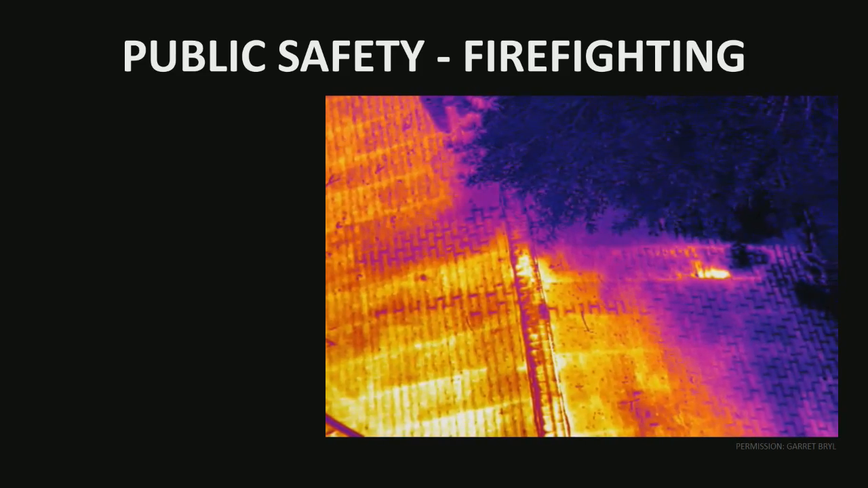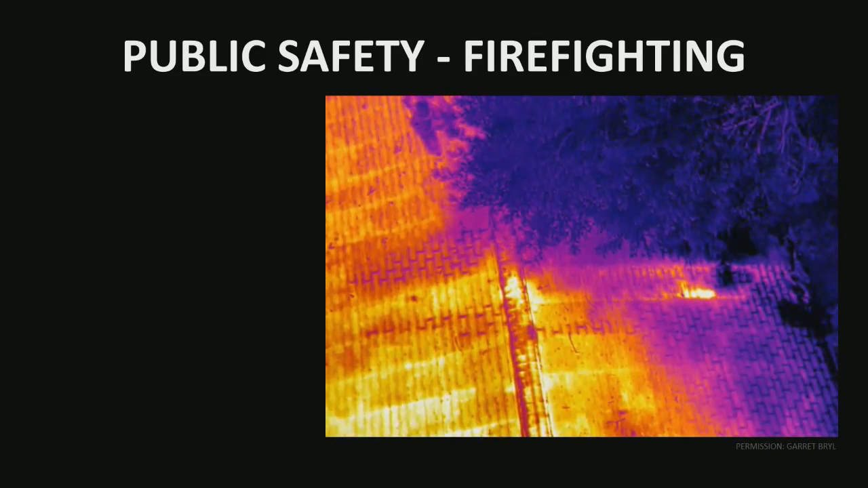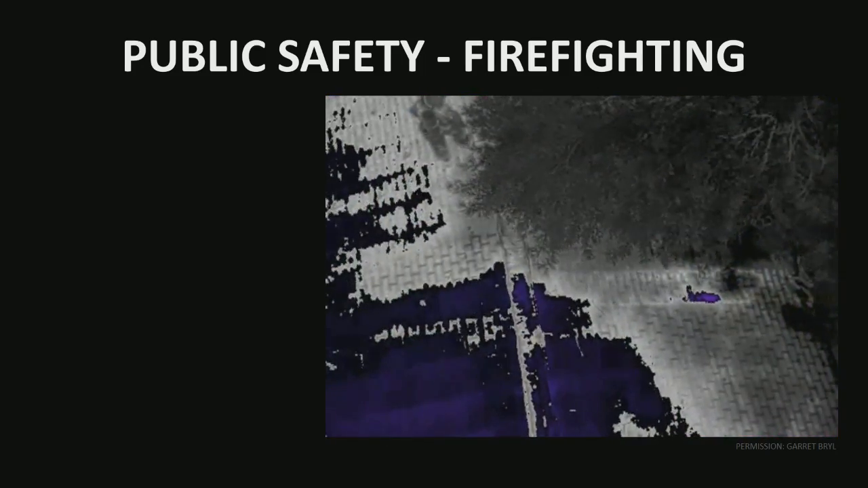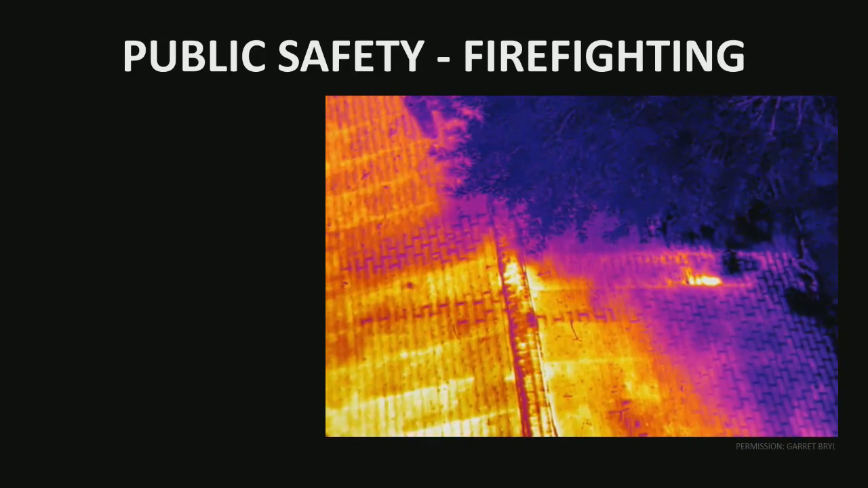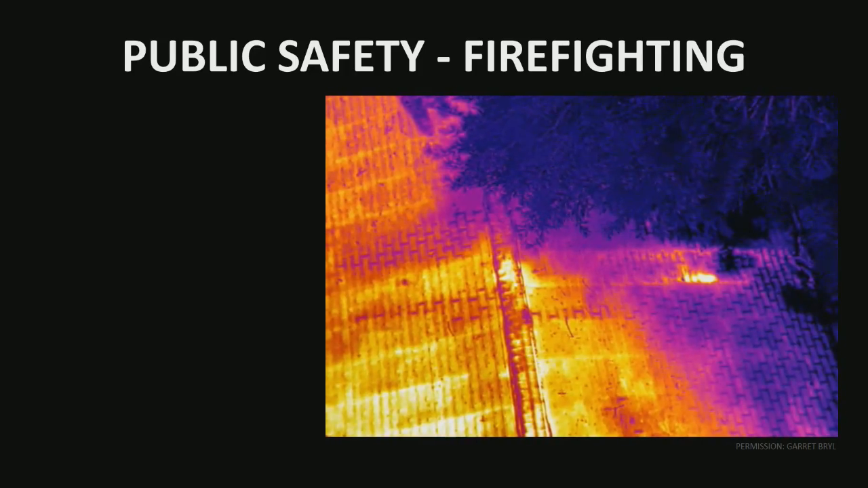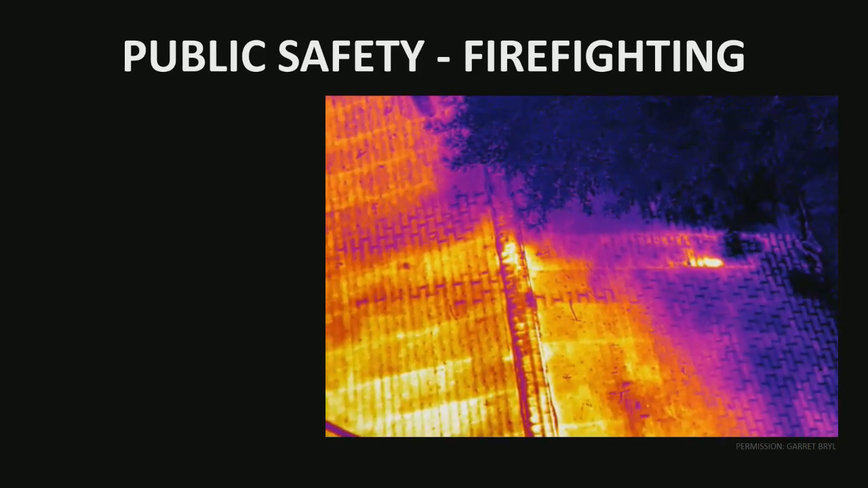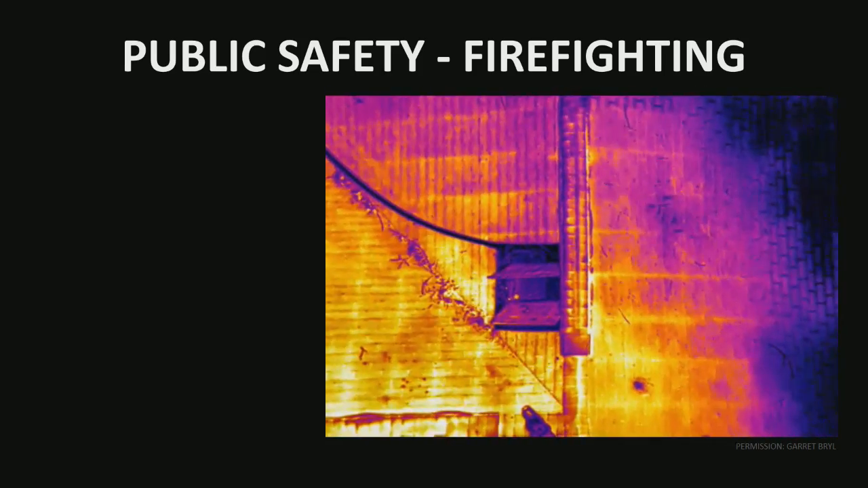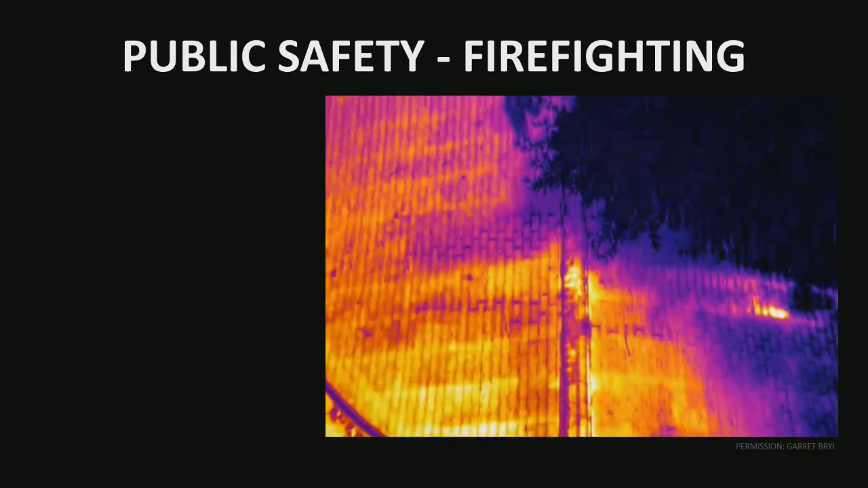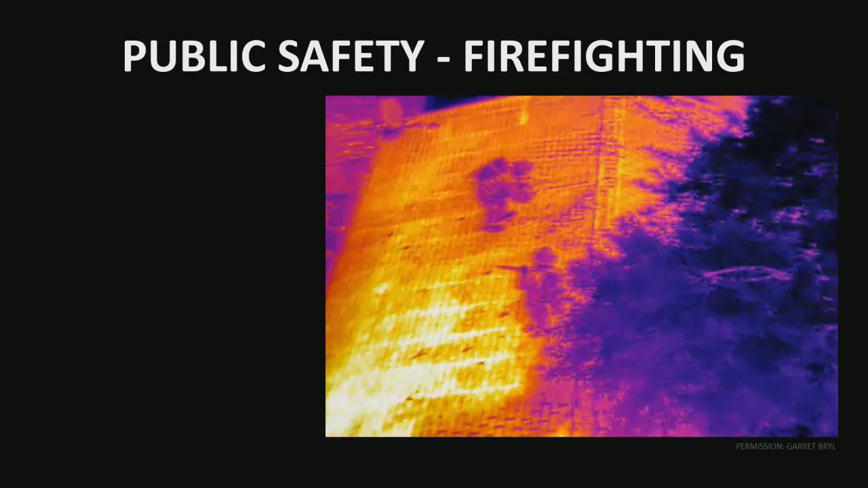Okay, so on the right-hand side, you can see that there's a hot spot, and to the naked eye, this would look like just shingles on top of a roof, but we'll get back to that. When you're fighting a fire, a structural fire like this, oftentimes firefighters will go on top of the roof and cut ventilation holes with a chainsaw. And the reason for this is that they're allowing smoke and other toxic gases to be released through the roof of the structure so that they could better fight the fire from within.